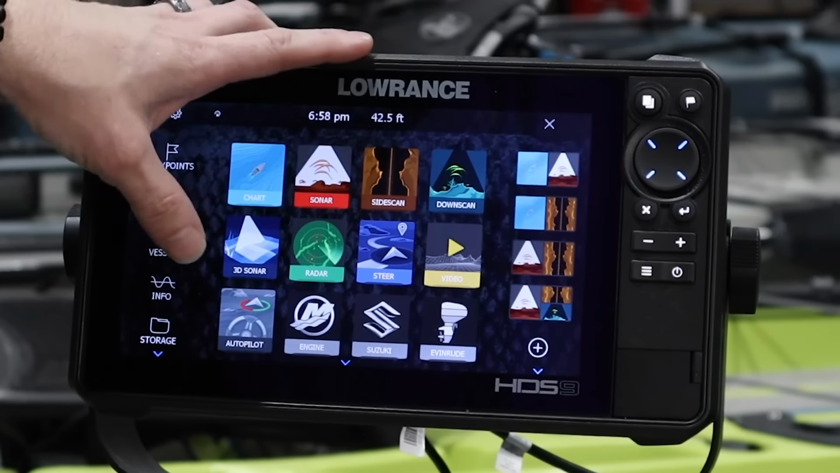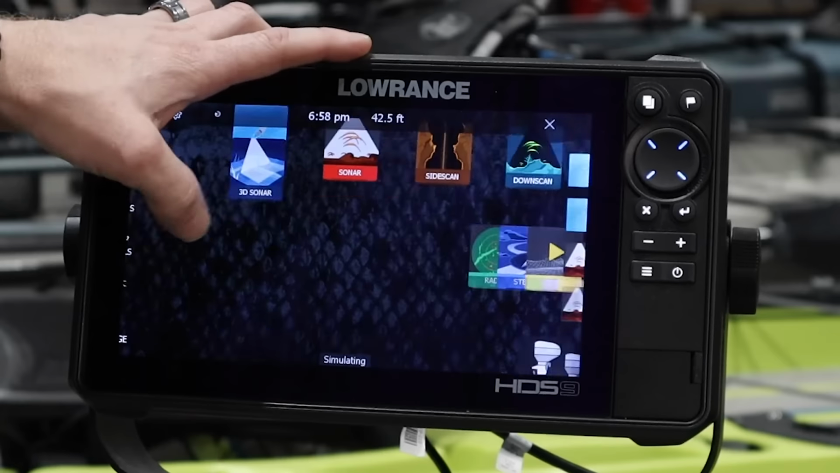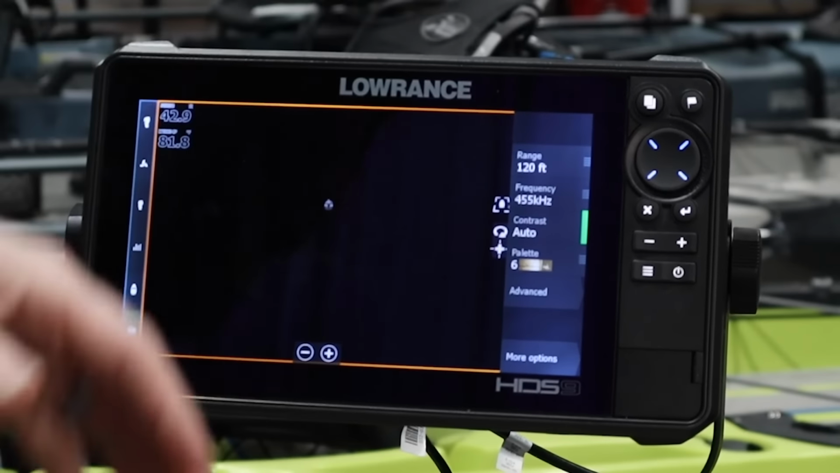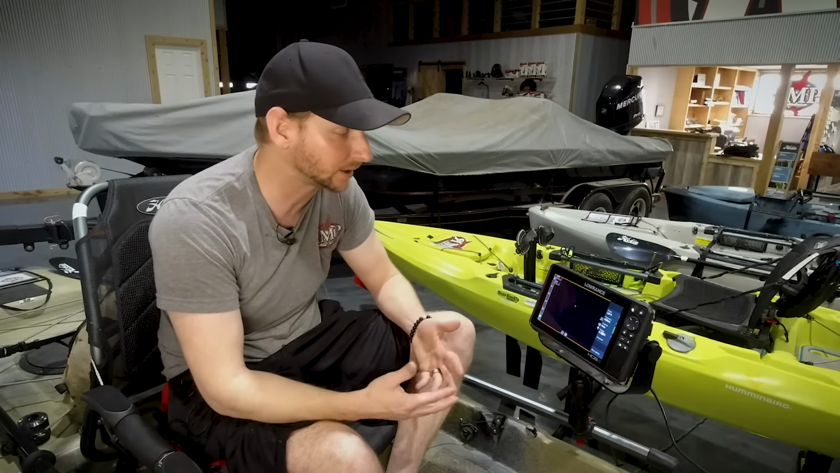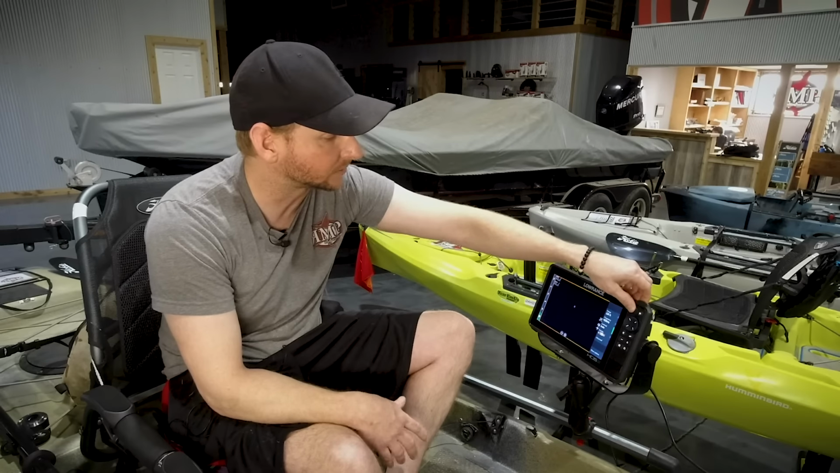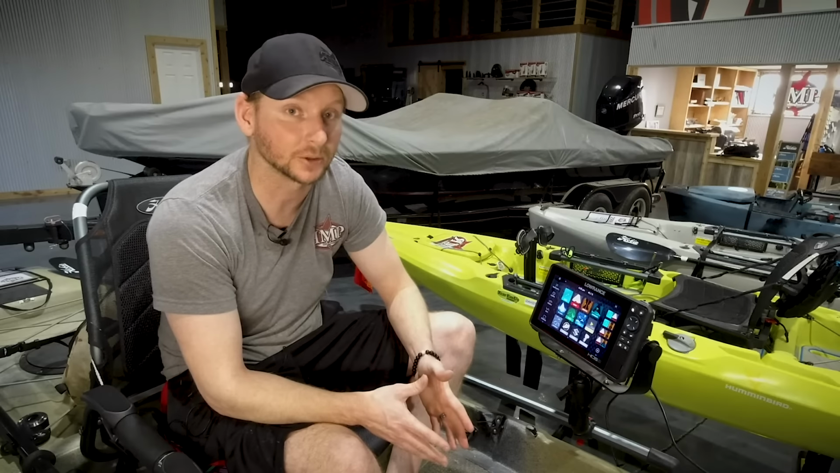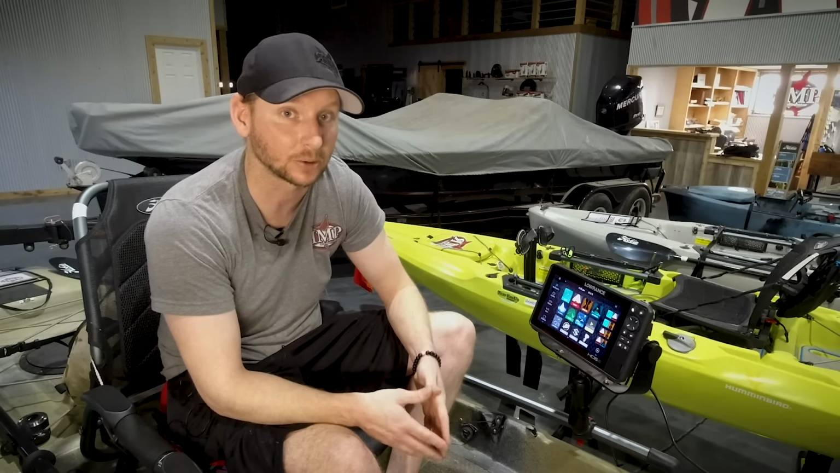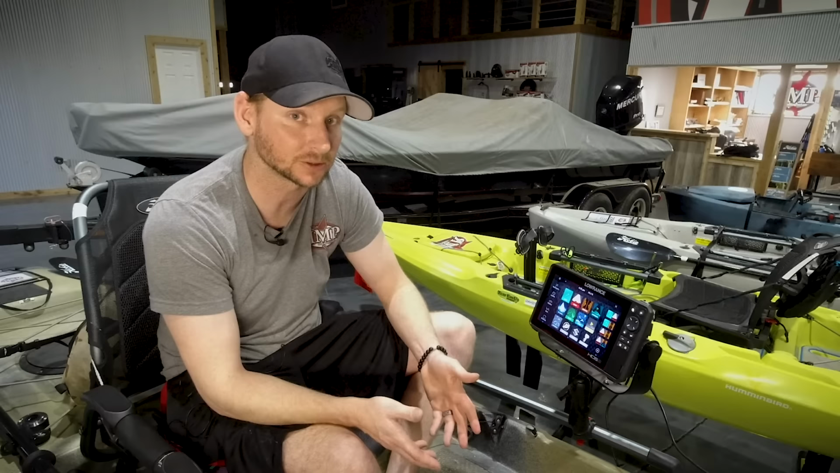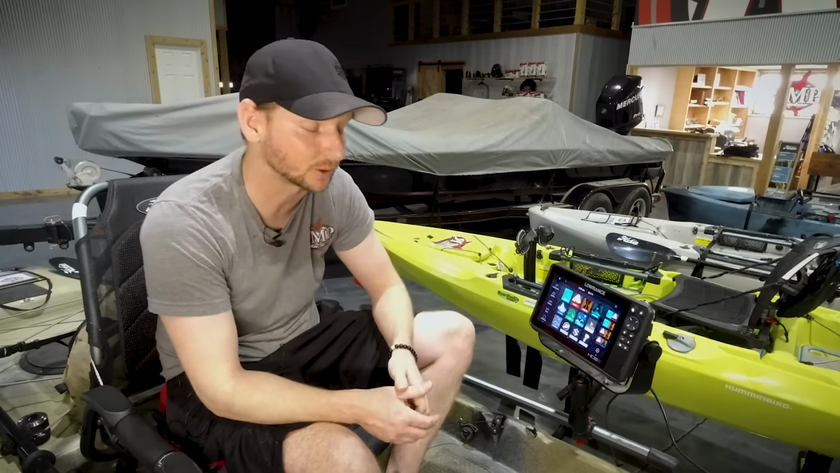And then if you happen to have a 3D module and transducer, which we do not in this one here, it would allow you to be able to pull this up. You're not going to see a lot on here just because of that. We don't have the 3D module and transducer. I have found a 3-in-1 is pretty dang close to the same contrast and same quality images as the 3D module and transducer, but the 3D module and transducer does edge it out just a little bit.